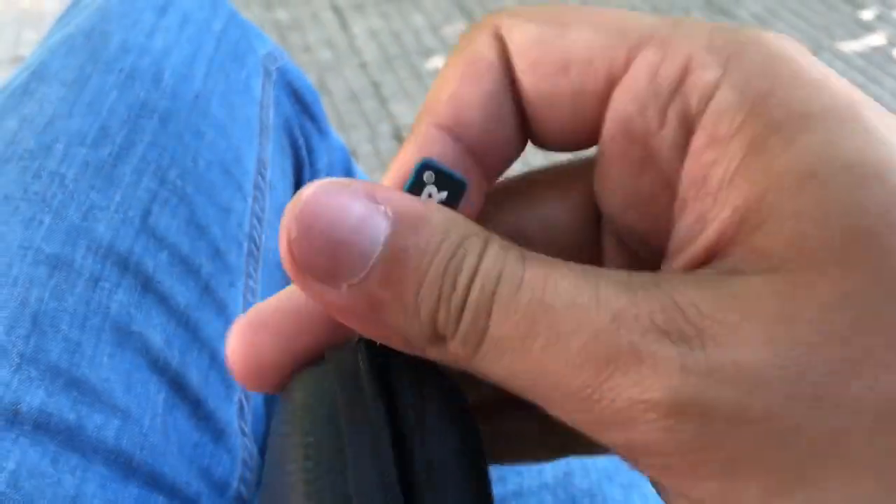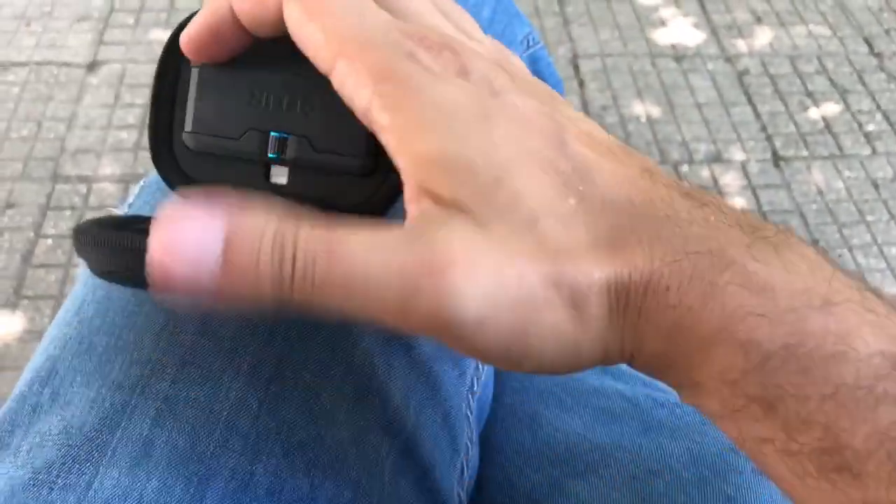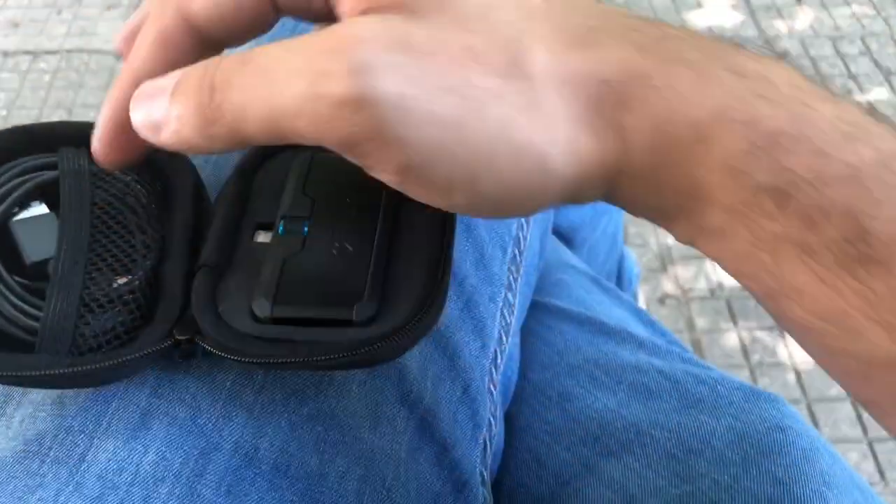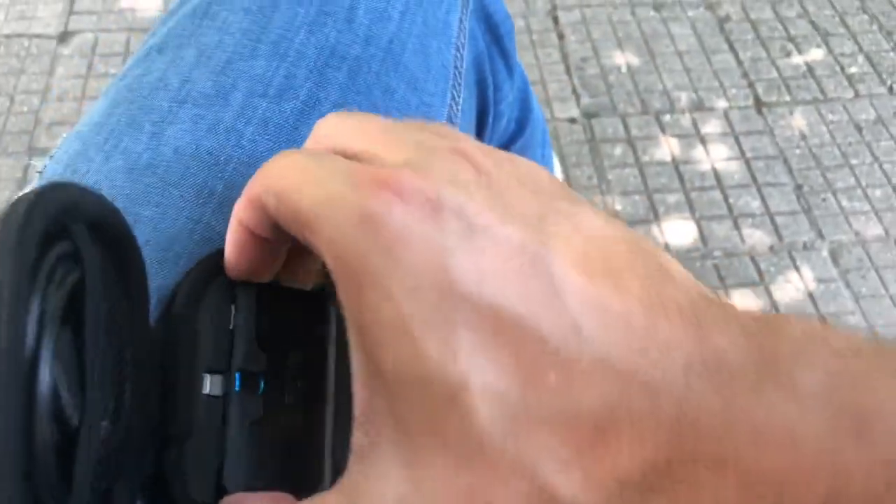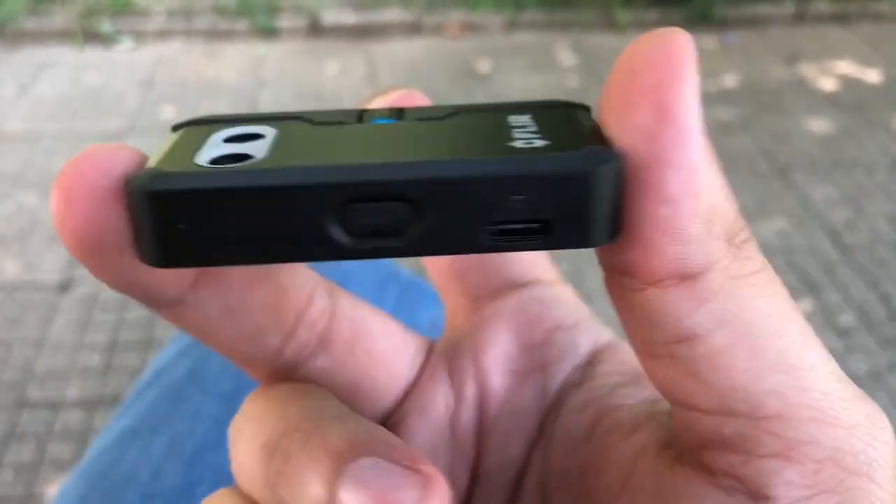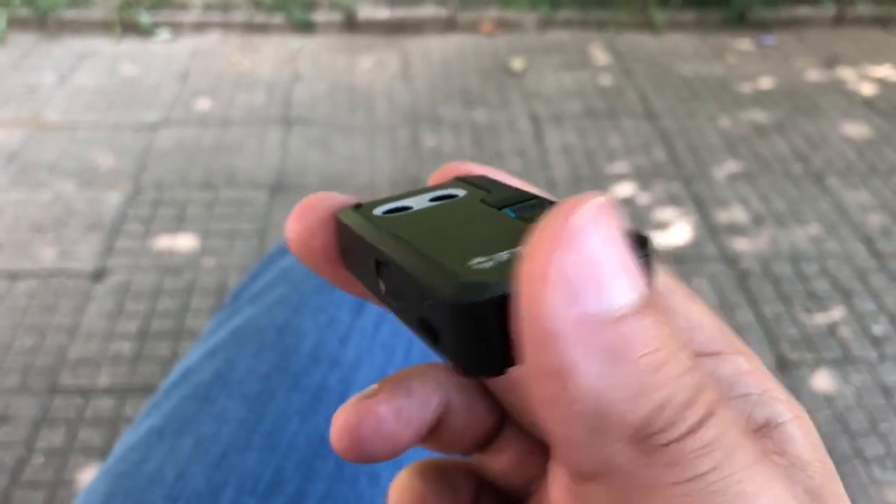Alright, I'm trying to do it one-handed here. Actually, somebody asked what the camera is. It's made by FLIR Systems, FLIR. It comes with this nice pouch, and here we can see the charging cable, which is in a nice compartment, and the camera itself. Oh, this is not an unboxing video, so it's so hard to do it one-handed. So this is the camera. You just pop it into either your iPhone, or if you get the Android version, then it goes there, and you can see the world differently.